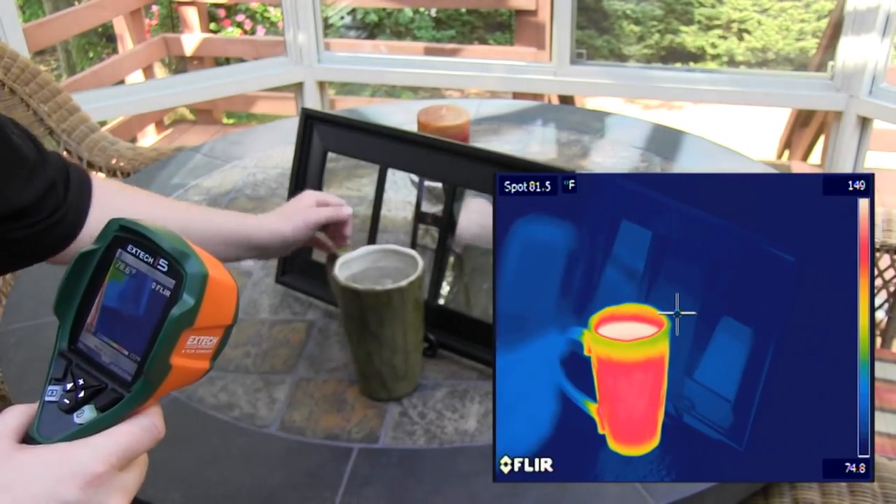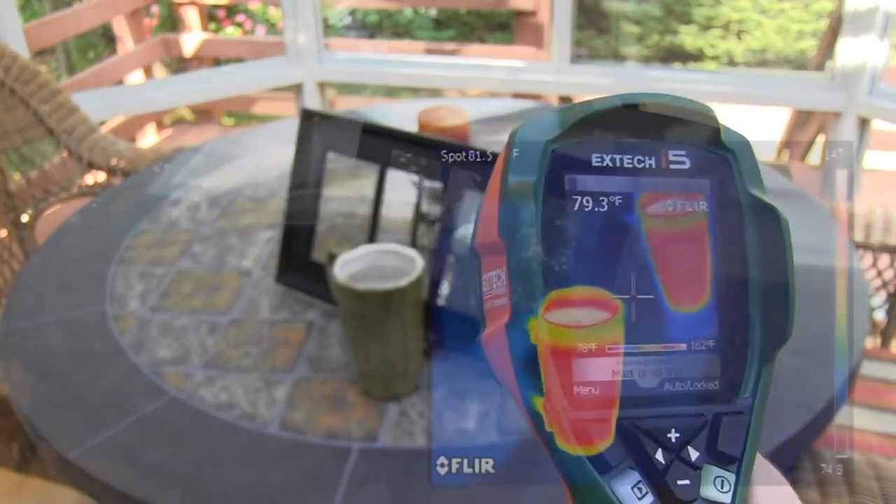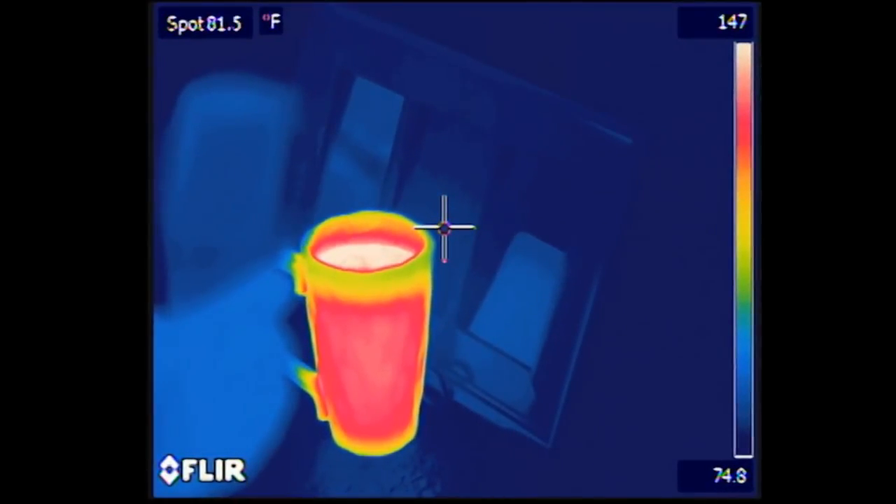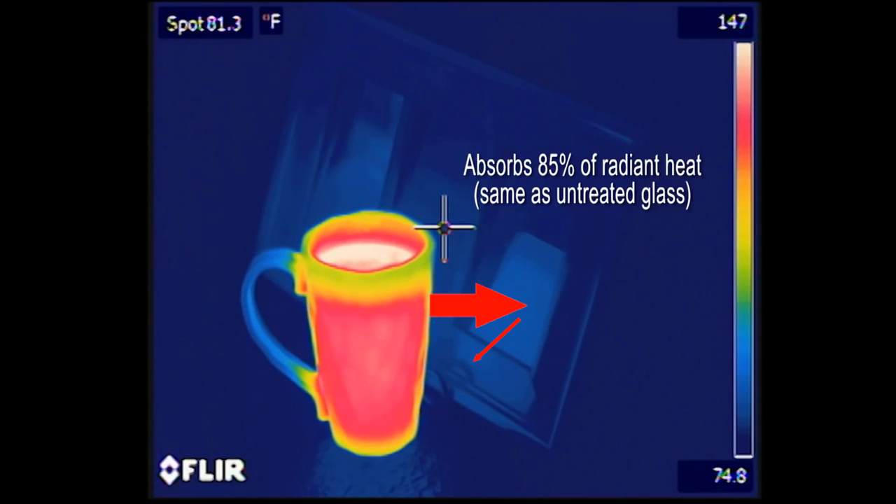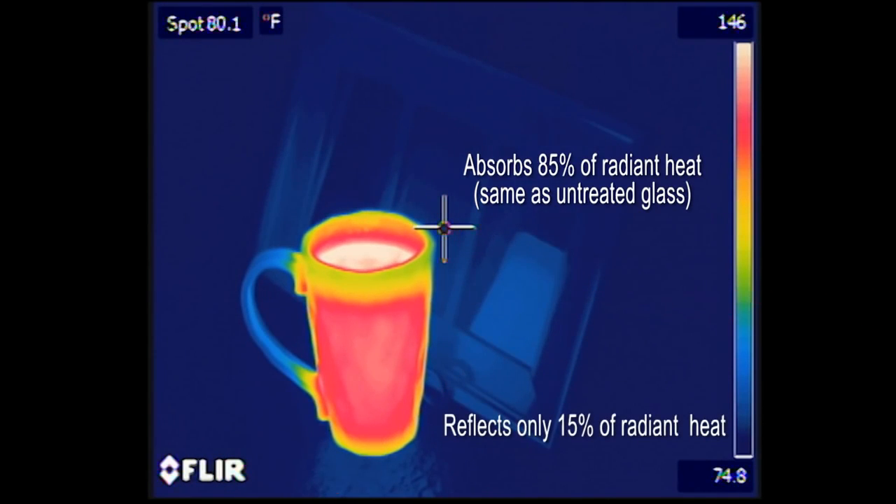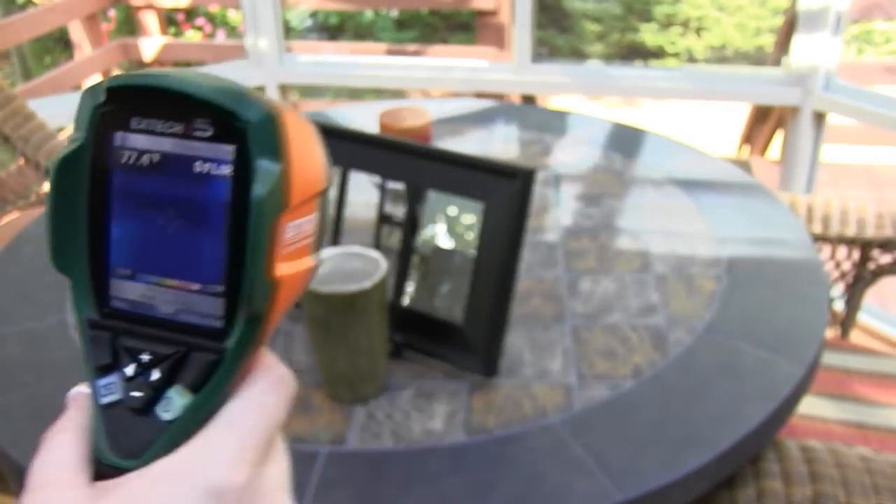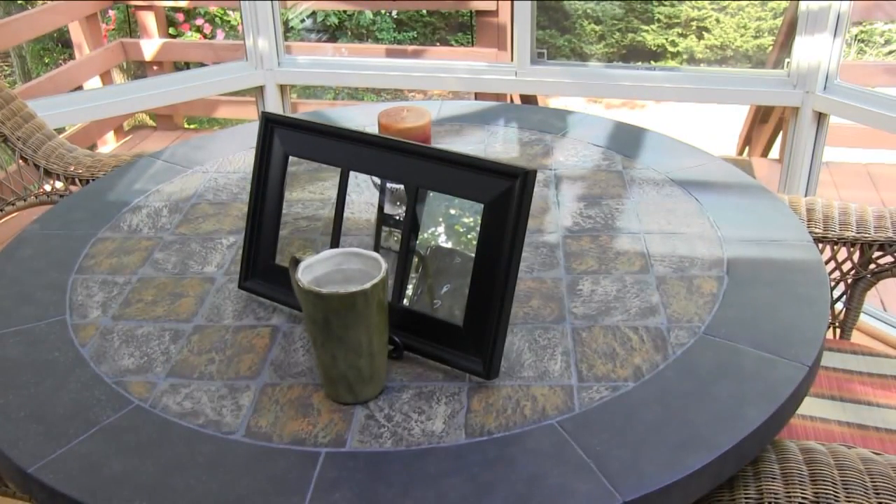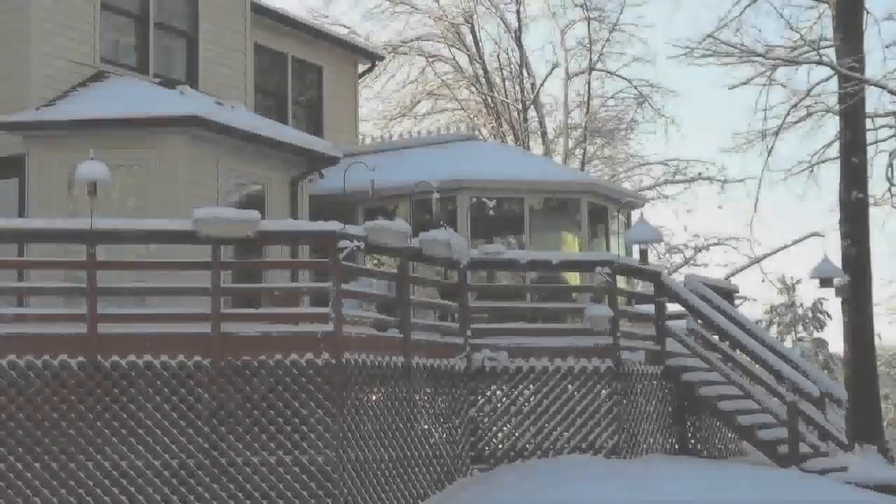While this film is excellent for rejecting solar heat energy, 79% on single-pane glass, blocking ultraviolet light, and reflecting visible light, it does almost nothing to reflect the heat energy radiating from room temperature objects. It absorbs most of the longer wave, far infrared, thermal energy and re-radiates it to the out of doors, just as untreated glass does. EnerLogic films reduce winter heat loss through standard single-pane glass by 41 to 42%.